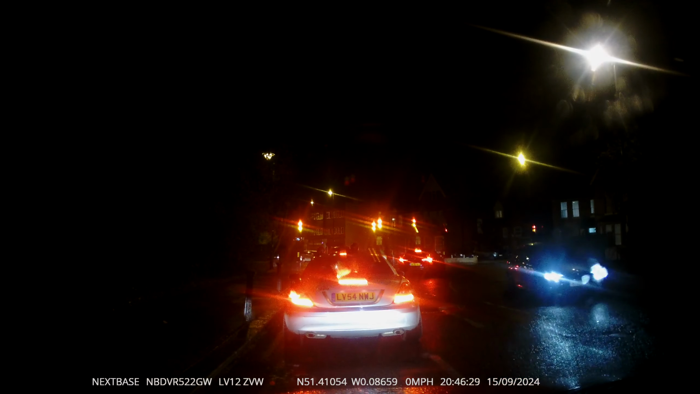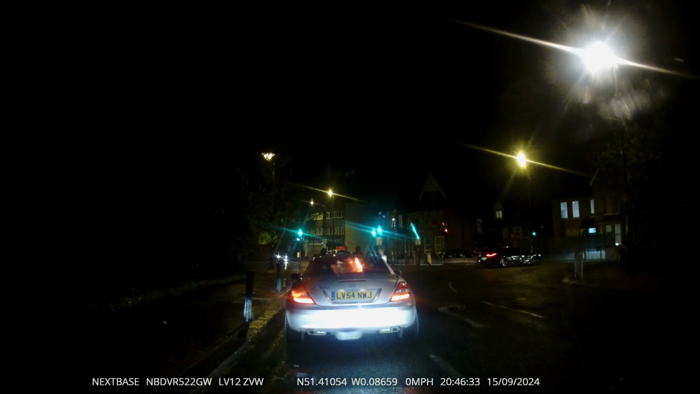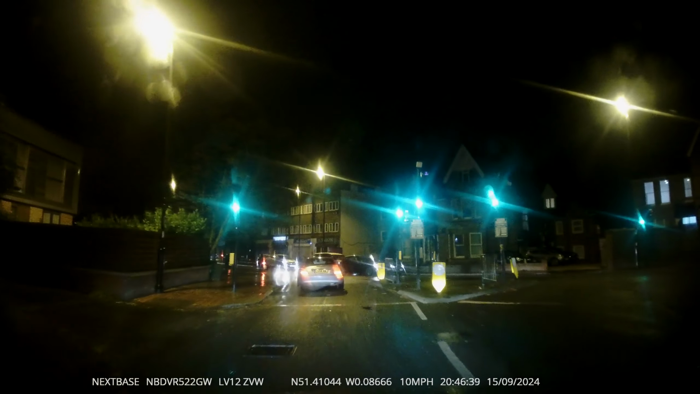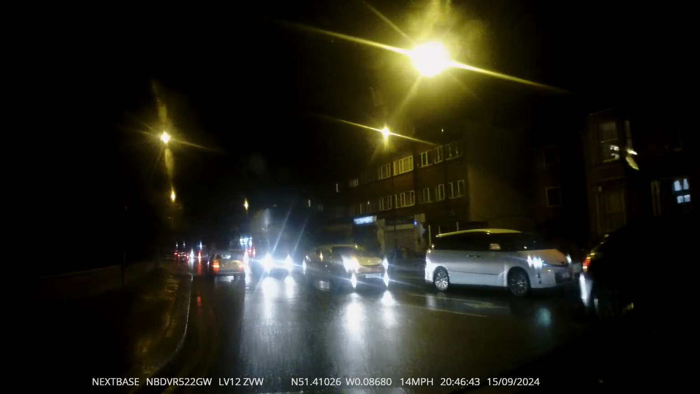I noticed the vehicle in front is not giving their left signal, but the vehicle in front of that is, and the others are not giving any signal. You probably see it on the camera. Cancel my signal.